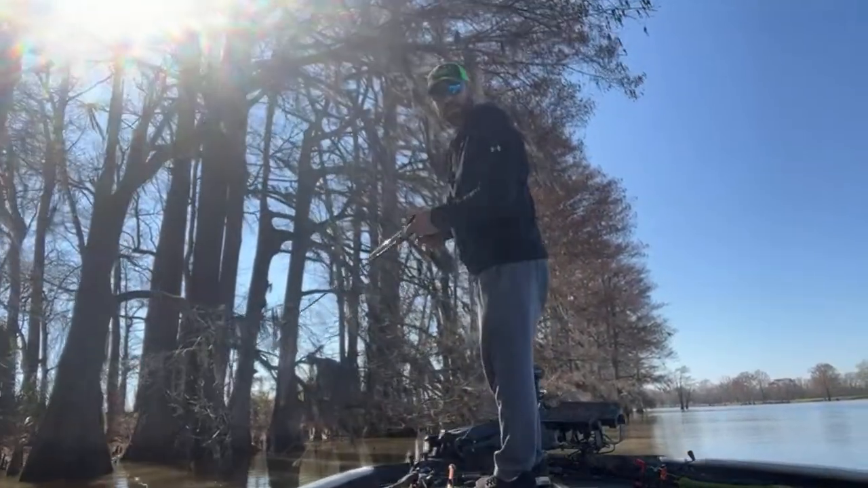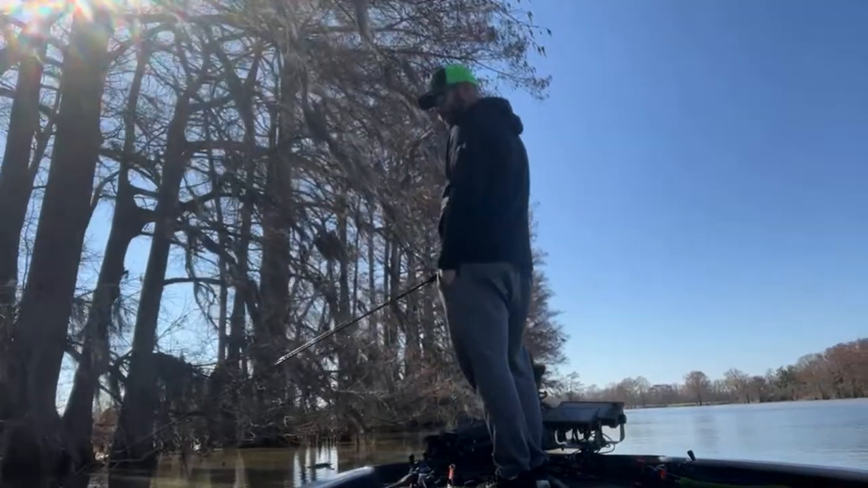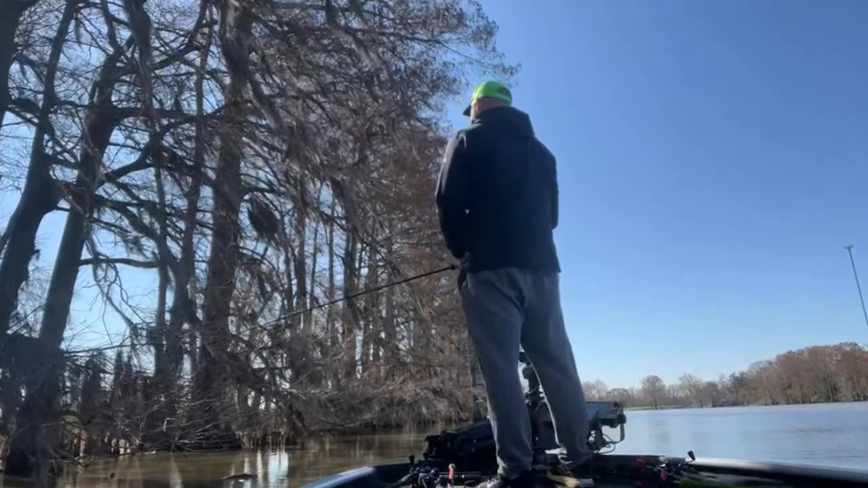Water is extremely muddy. When I say muddy, I mean this stuff right here. It's like milk chocolate. I mean, it is rough.